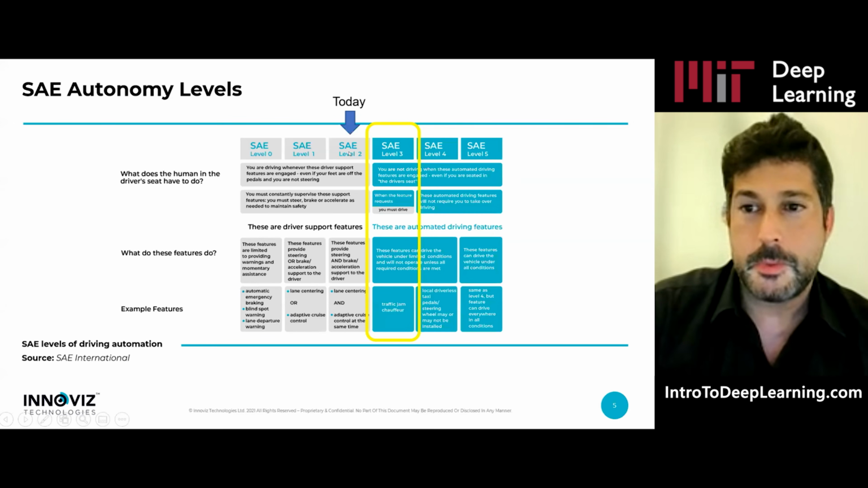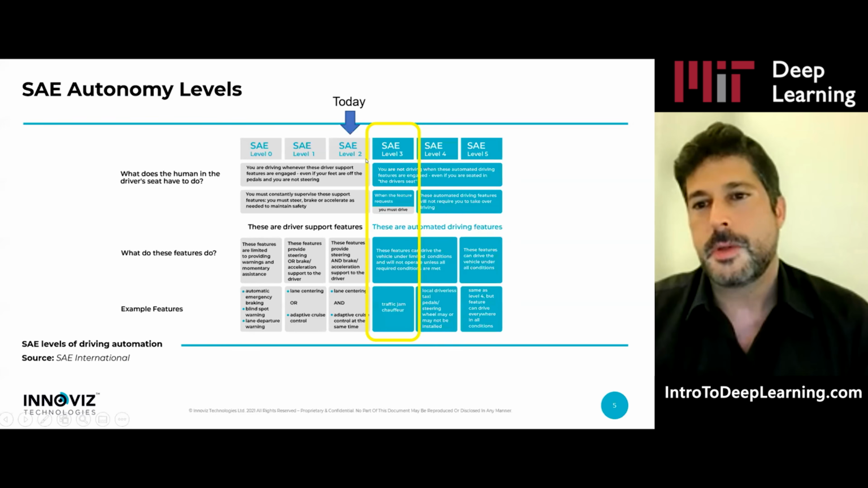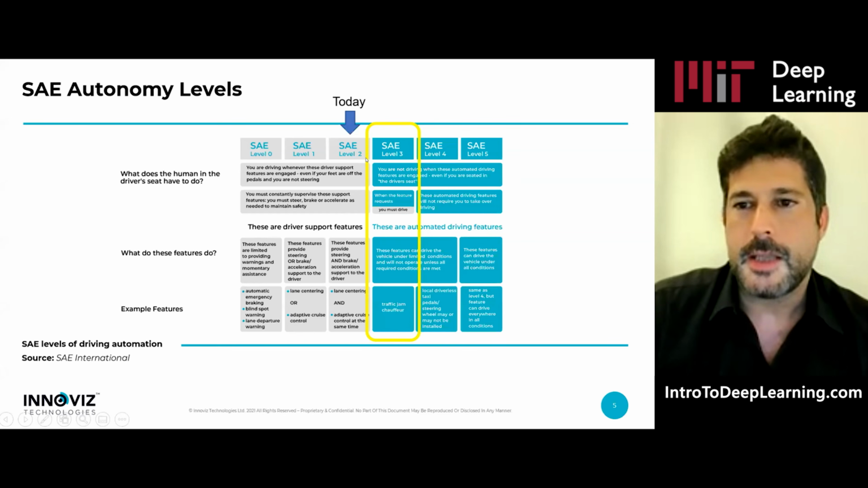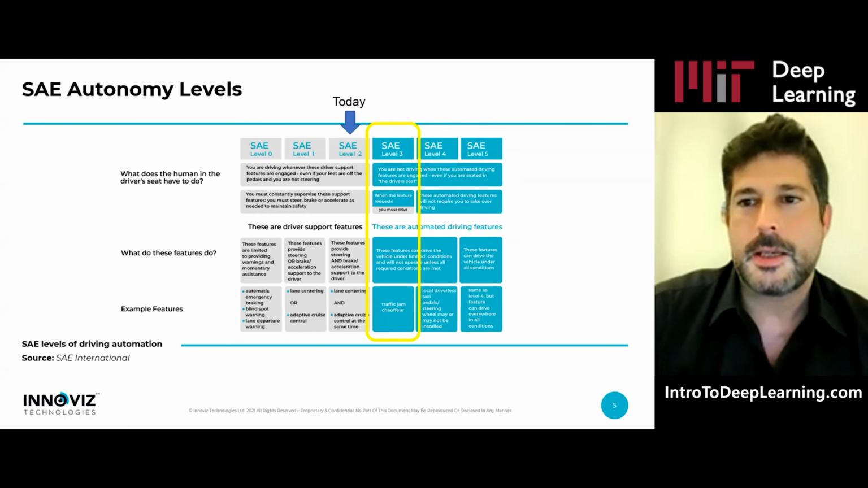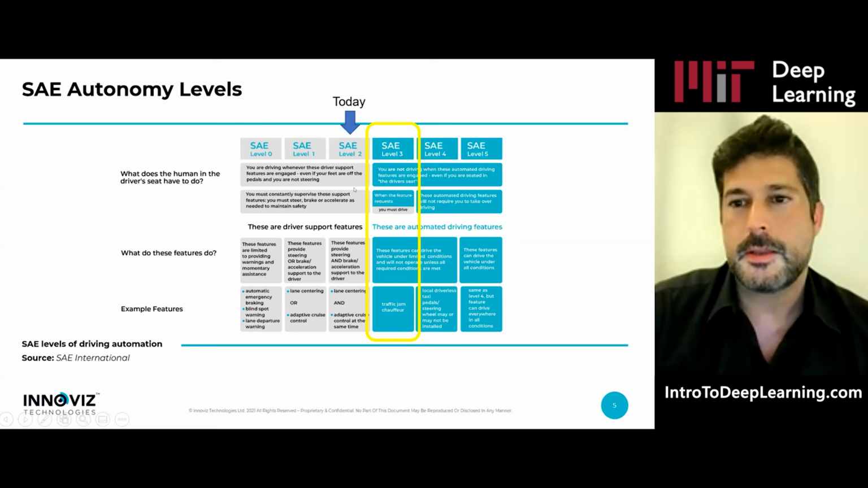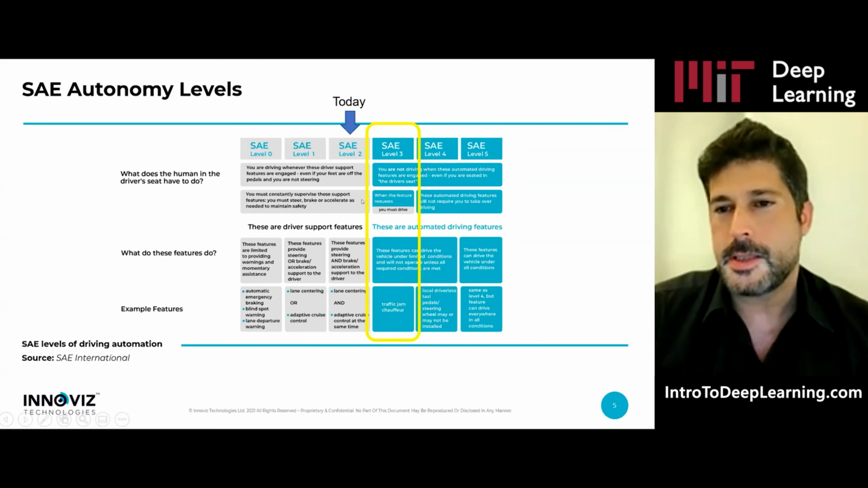The quantum leap between level 2 and level 3 comes from the car maker actually taking full responsibility for anything that happens when driving and does not require the person to be attentive. It obviously requires them to have much higher confidence, and that comes from additional sensors and capabilities.